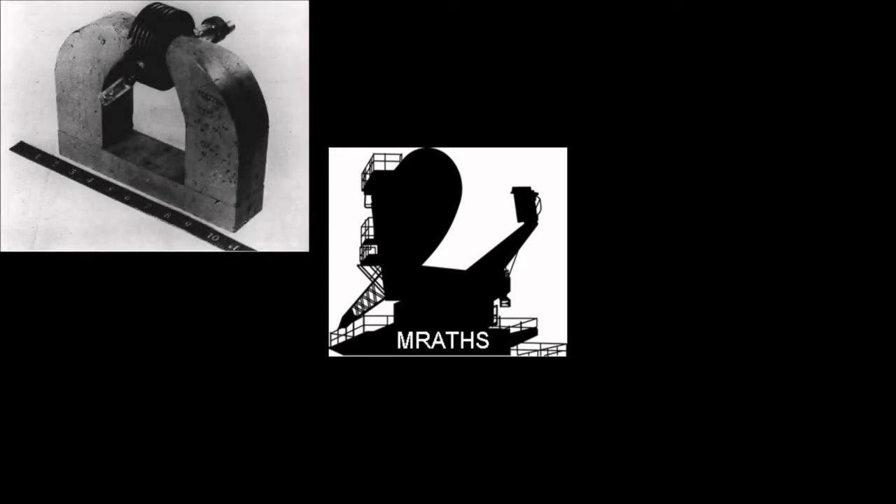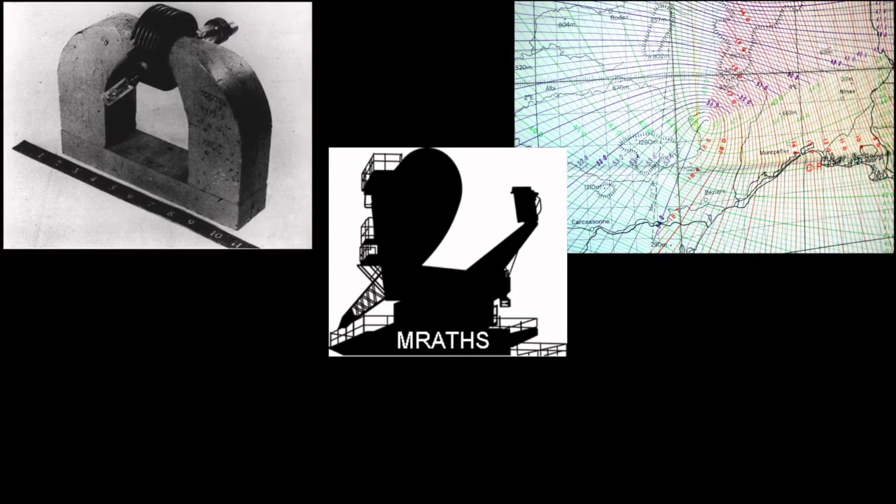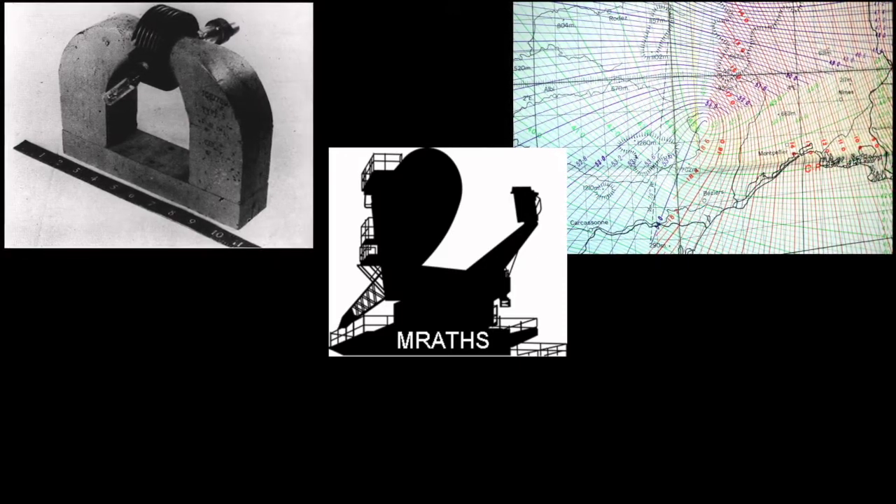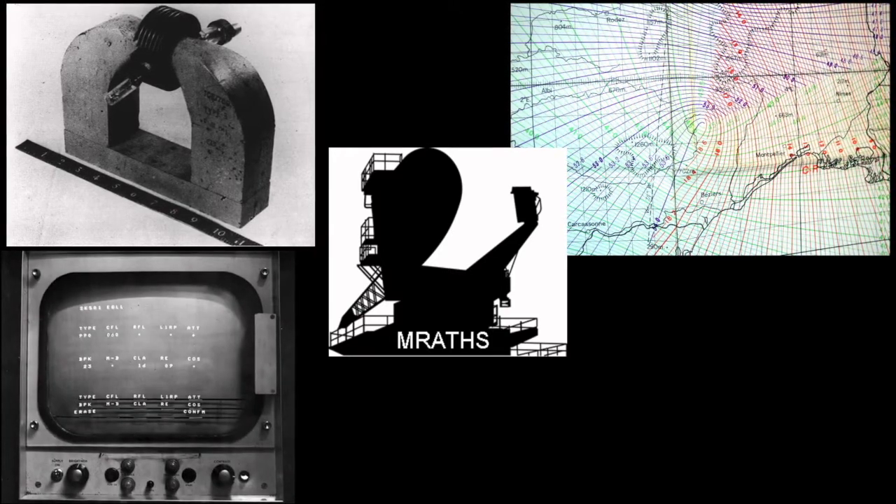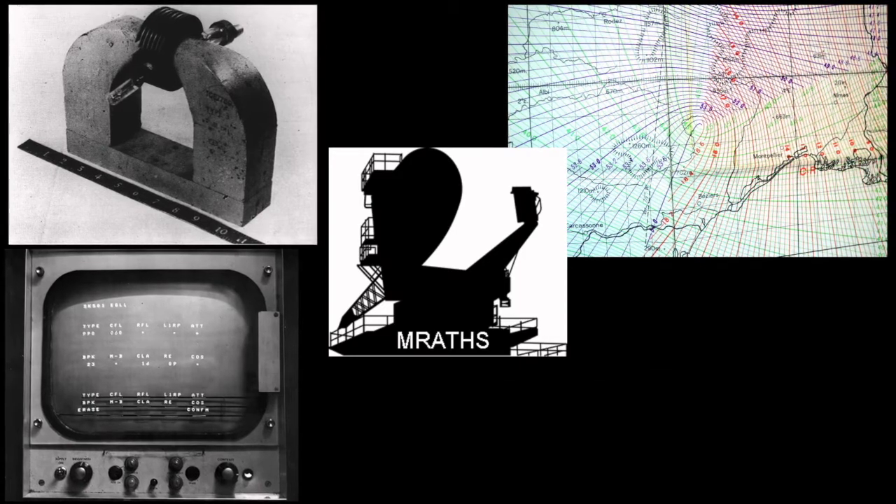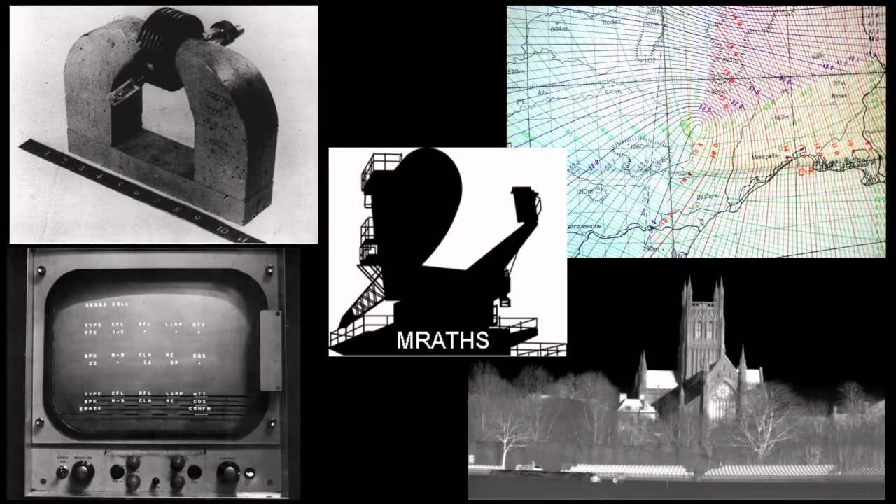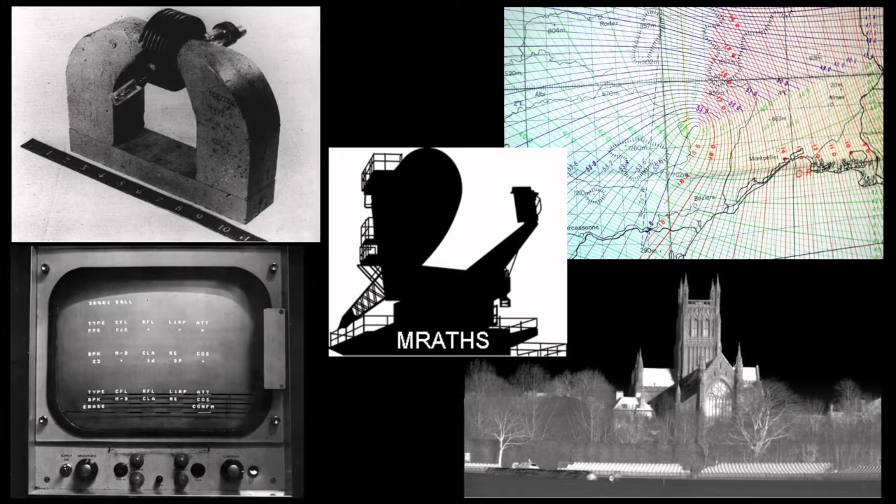How many of us know that scientists and engineers in Malvern enabled so much of what we take for granted today? The development of the magnetron has given us the microwave oven. A system called G set the mathematical foundations for GPS and thus our sat-navs. The touchscreen, invented to help radar operators, is now in all our digital devices. Thermal imaging has given us the ability to see heat, and that is the subject of this video.